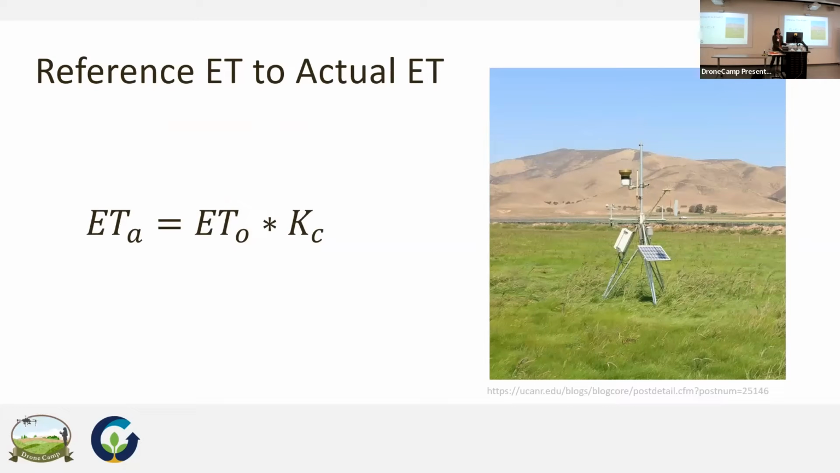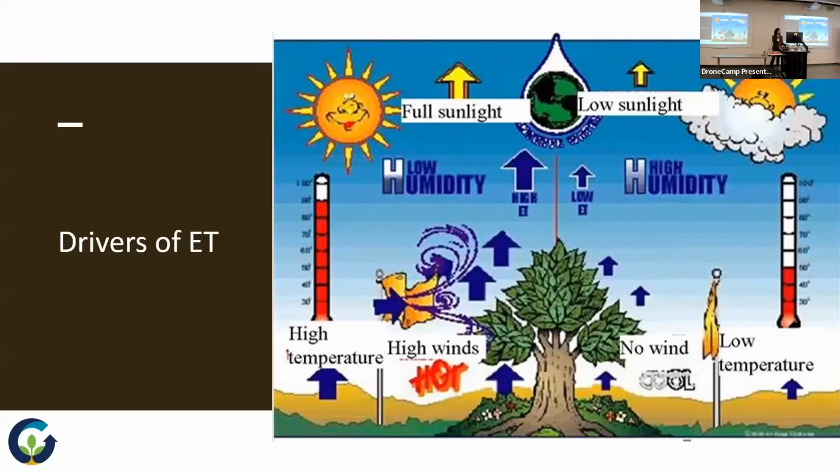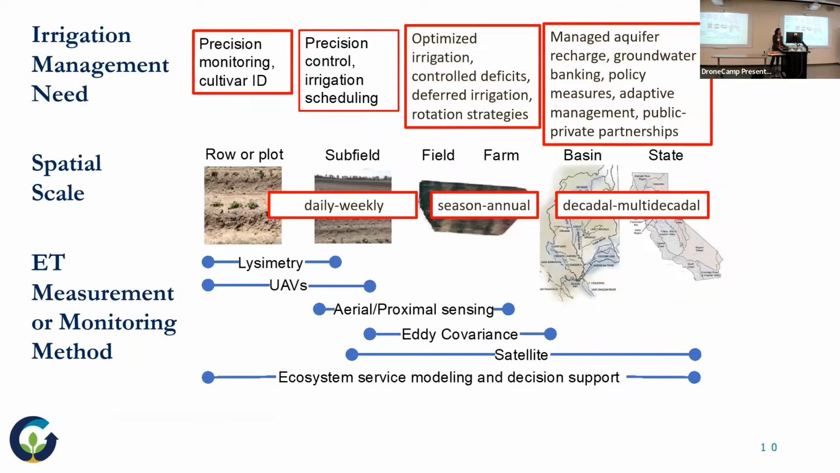which is something that many folks are using here in California. This is how I think, and how we as a research group think, of all these different ways of measuring and managing crop water and the needs of the state. We're thinking at this subfield scale when we're talking about drones, and that's all precision management and monitoring. But if you're going to get into the crop water use game, or just water, especially water in the West, it's important to think about all of these other scales.